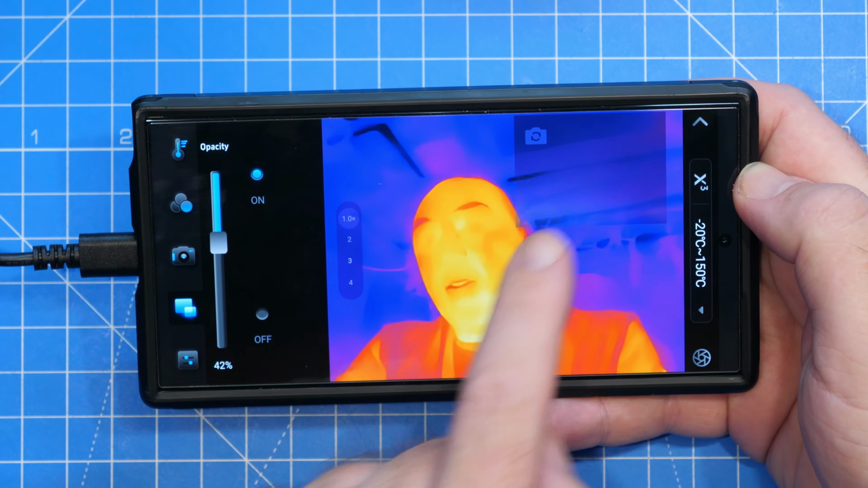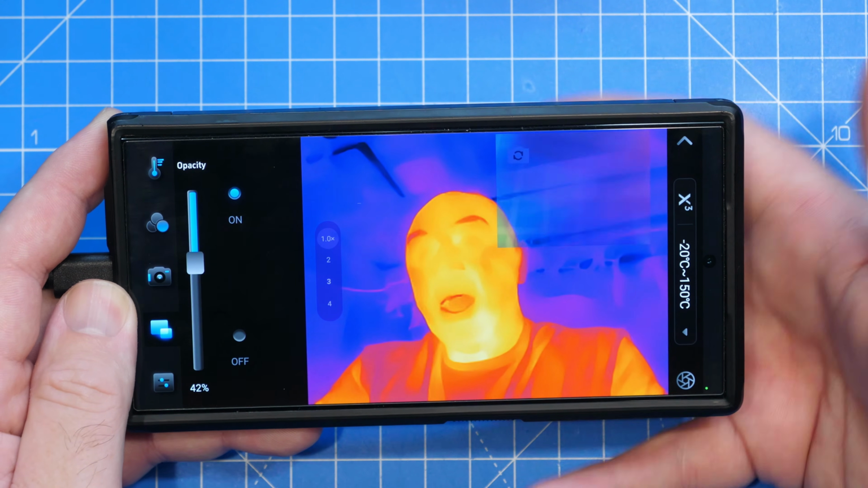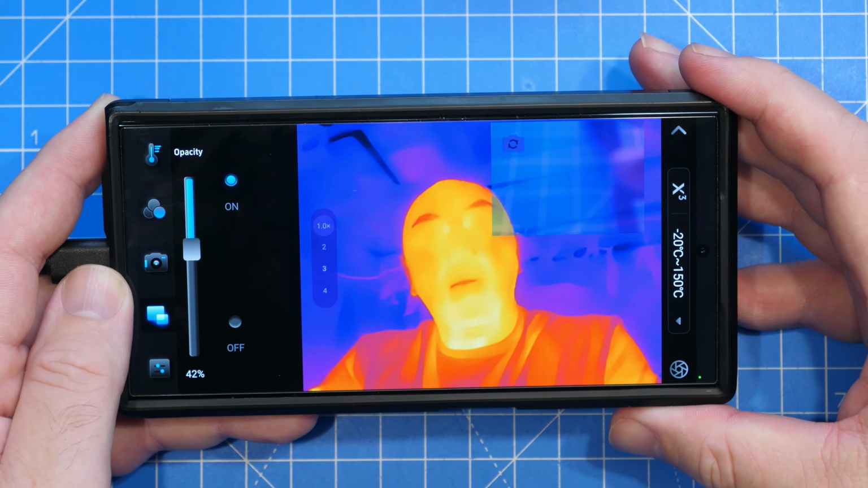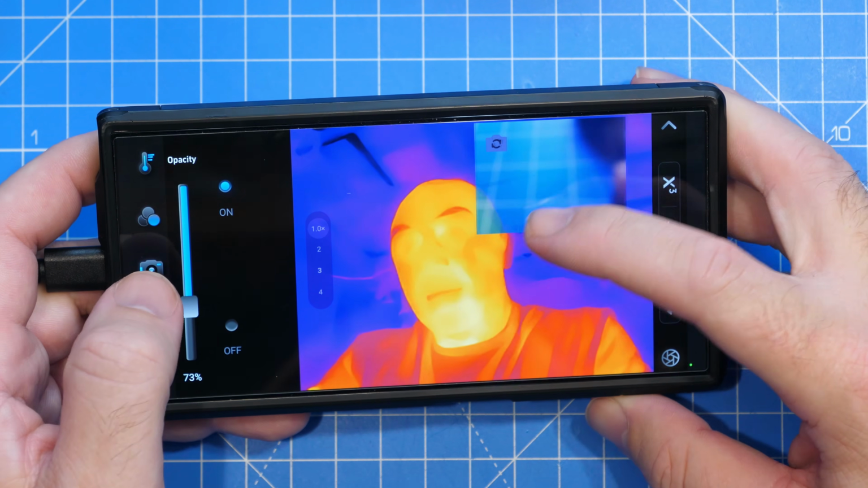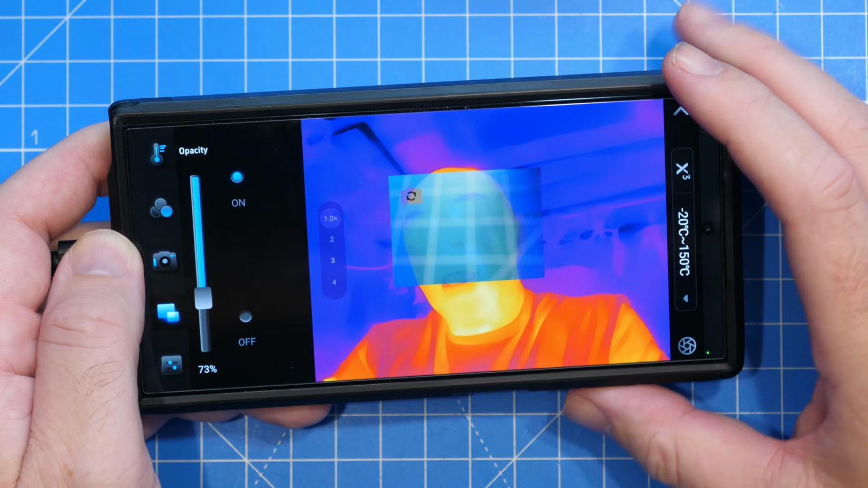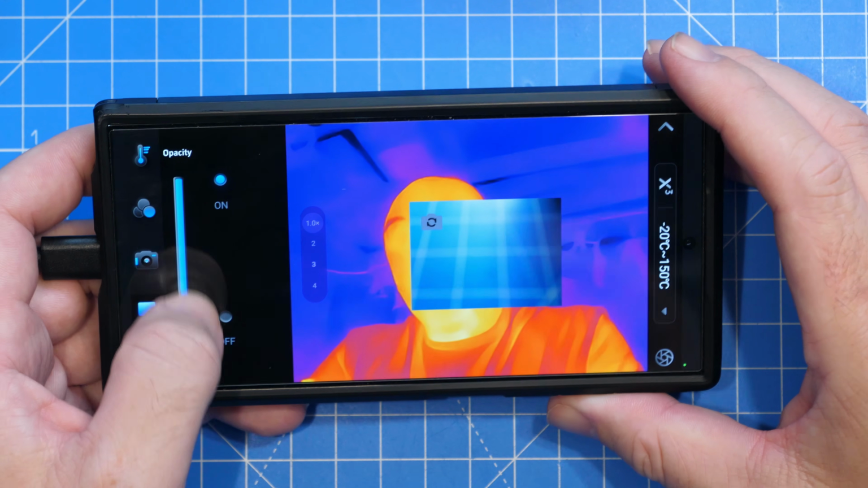So if I turn that on, you can see that has now appeared up there. Because they are not linked, they are looking at different things. But if you were looking at the same thing, you can use that picture-in-picture mode. You can then align it with what you're looking at off your camera to try and give you a real-world picture-in-picture view.